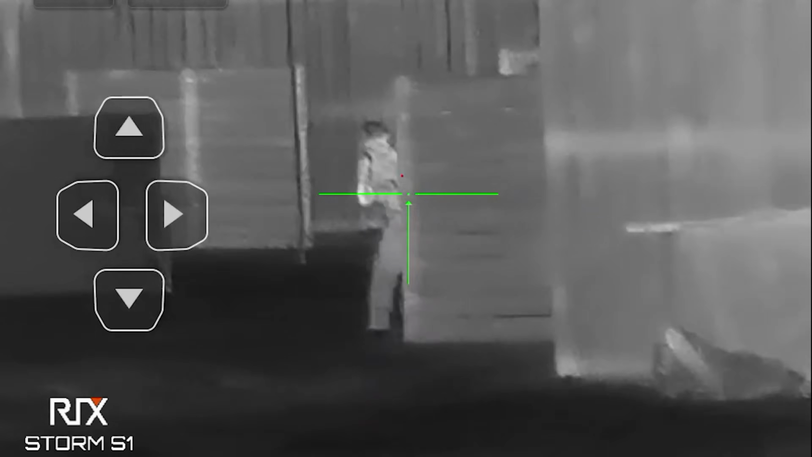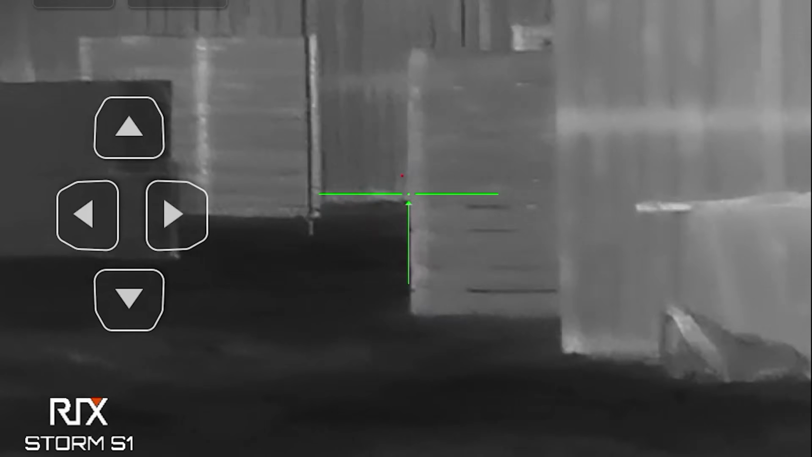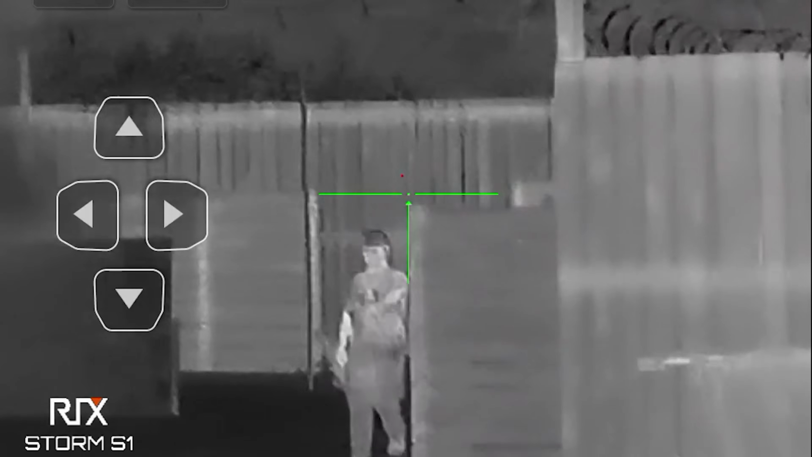Absolutely cool that they have this because I was able to capture some pretty sneaky kills during my last Airsoft game, and I would 100% recommend this scope to anybody who is looking to get into the thermal game, either if it's a pickup Airsoft game or a high-speed Milsim operation. This is the product for you, and I can promise that.